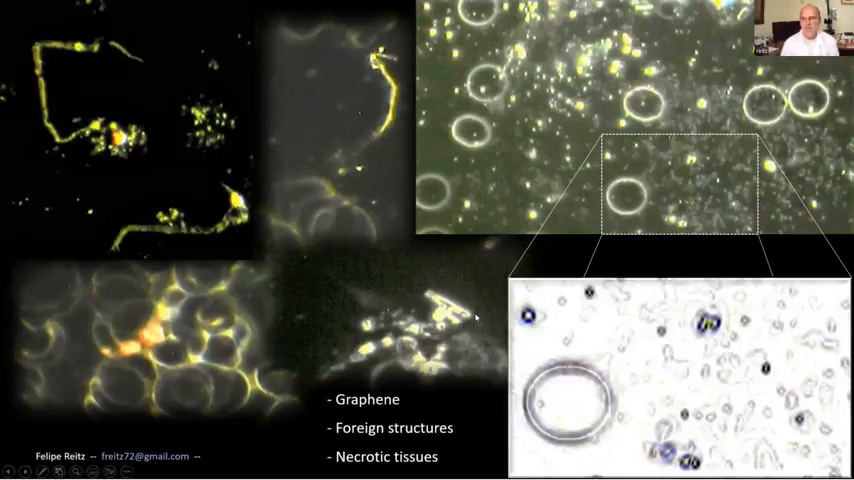And I tried to do some experiments with electromagnetic changes on the slide, and you can see some kind of aggregation. So I can't say exactly because I never saw it, I could never study it. So that's pretty much one of the most scary things I have seen in the blood so far.